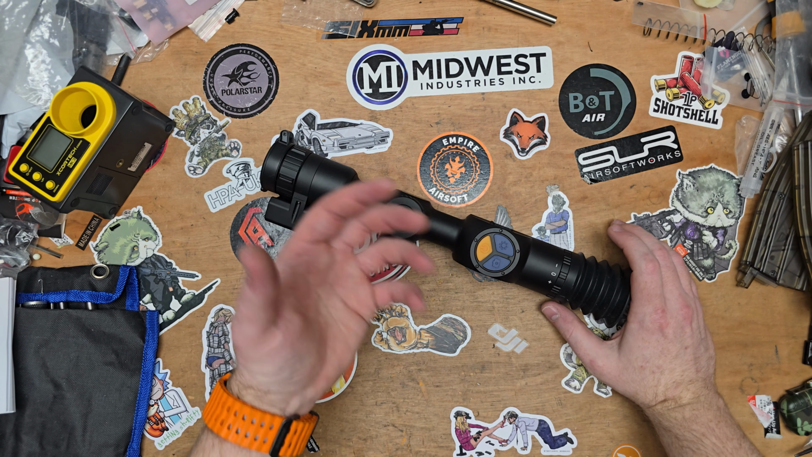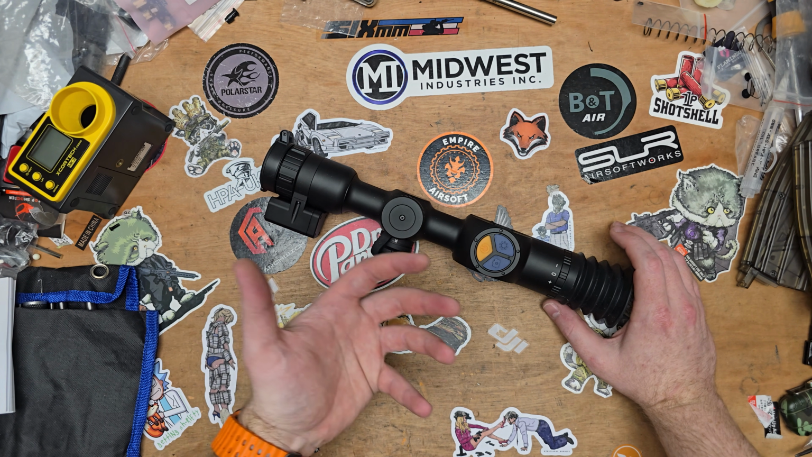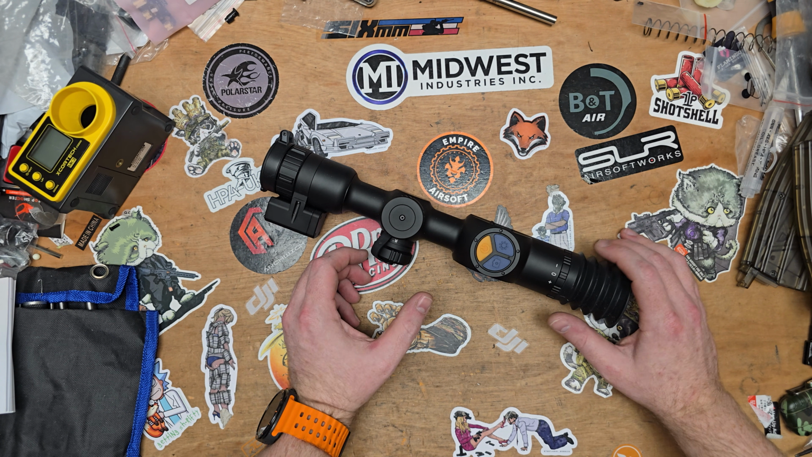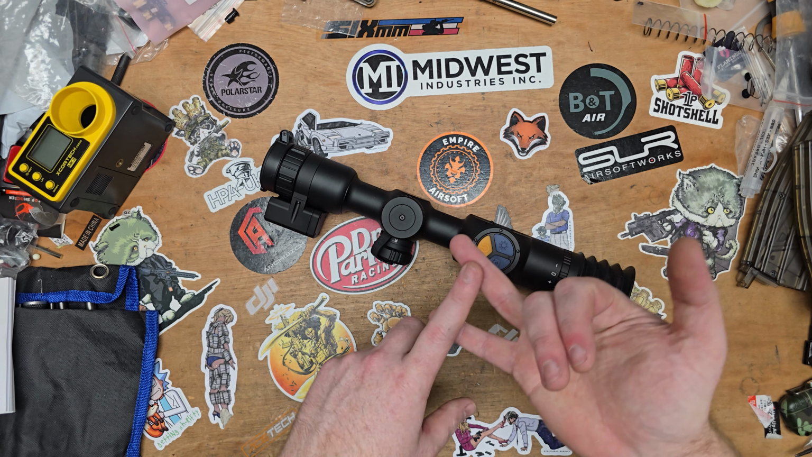The one leaf is a night vision optic, which is a digital night vision. It relies on IR light. This doesn't. There are some applications to this where it will make sense, and that will be out in woodland, either nighttime or daytime stuff.